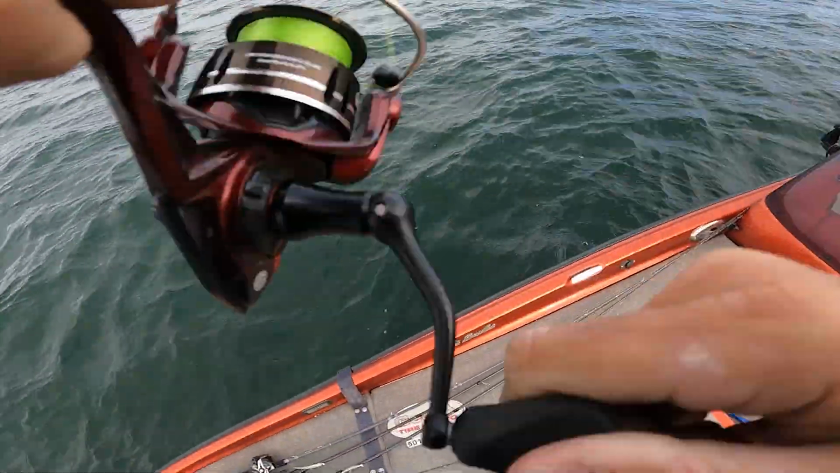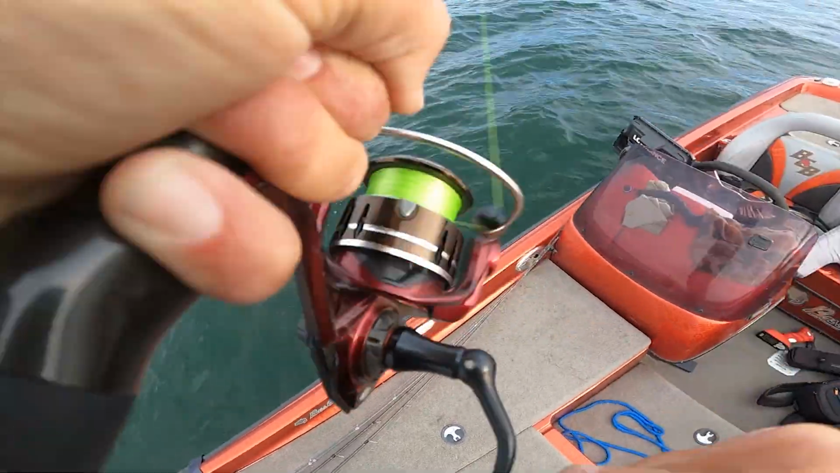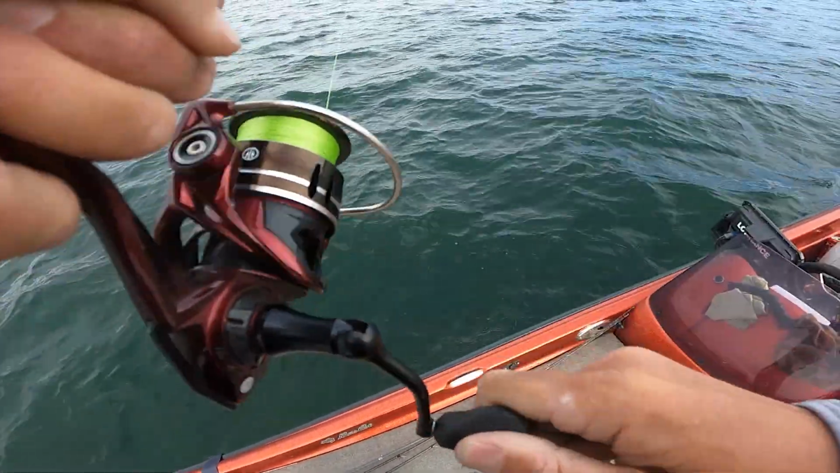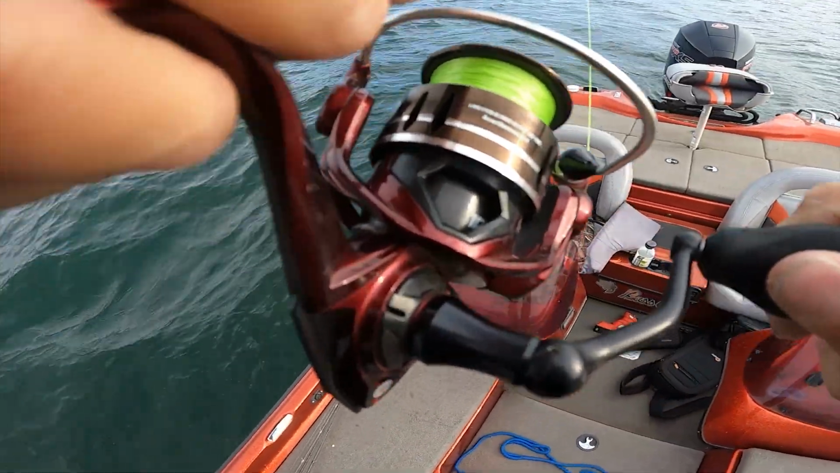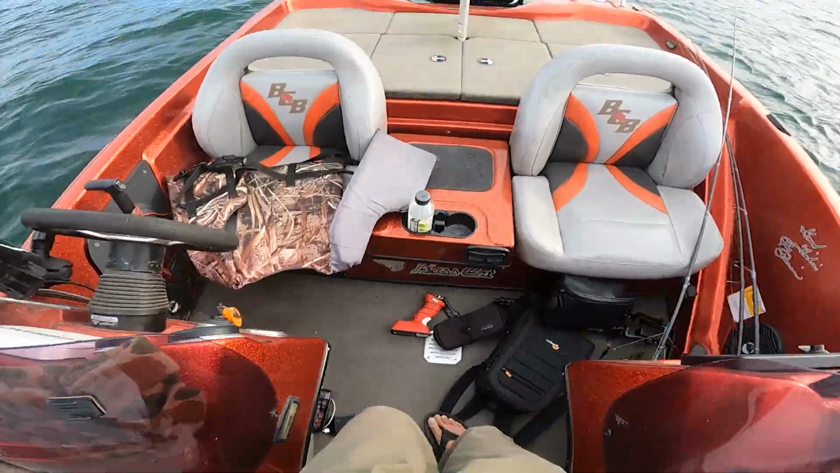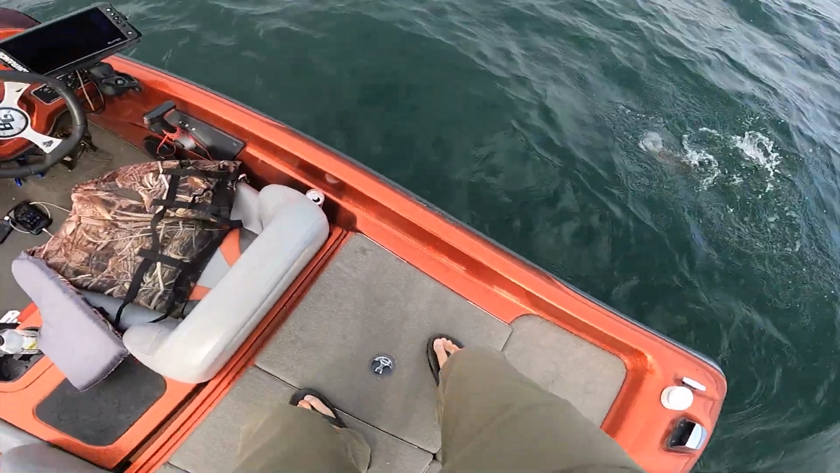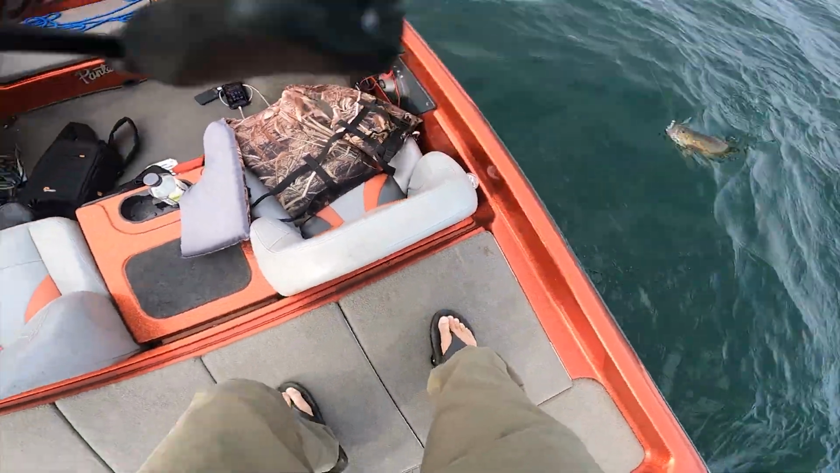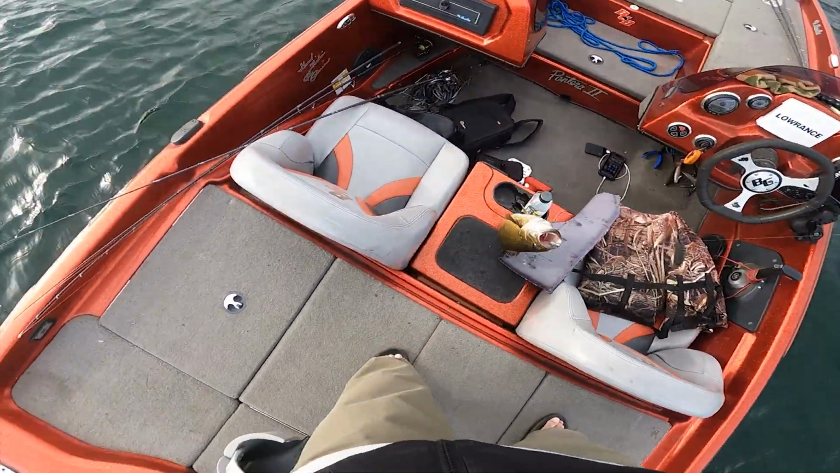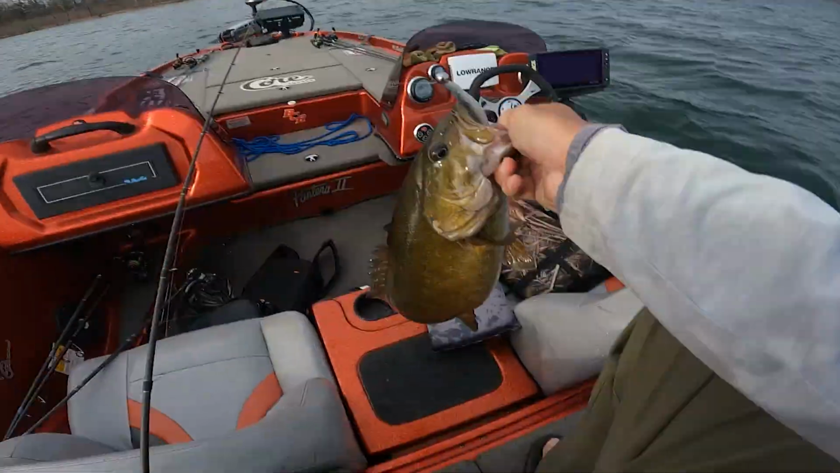What is this? Good one. Brown, big brown. Yes, look at that brown. Look at that brown. We found us a big old brown.